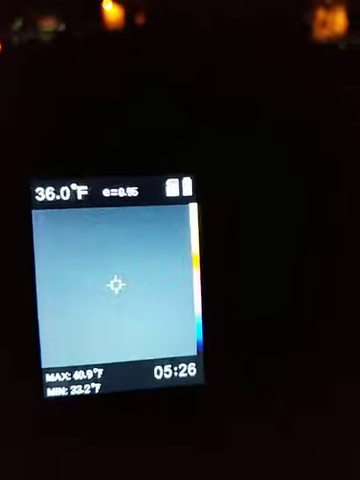So here it is. Like I said, it's got 4 buttons on it, which you may or may not be able to see depending on which way I stand. Power button, couple of scroll buttons, and a mode button. On the display, it shows you a minimum and a maximum temperature, the time, and the general temperature outside, your power, and your memory. So if you were to press this arrow on the right, I don't know how all the rest of them work, but I'm assuming it's all pretty similar.